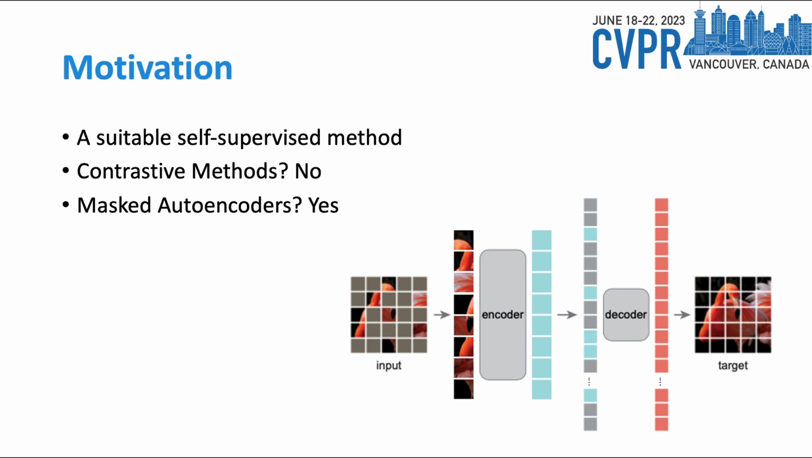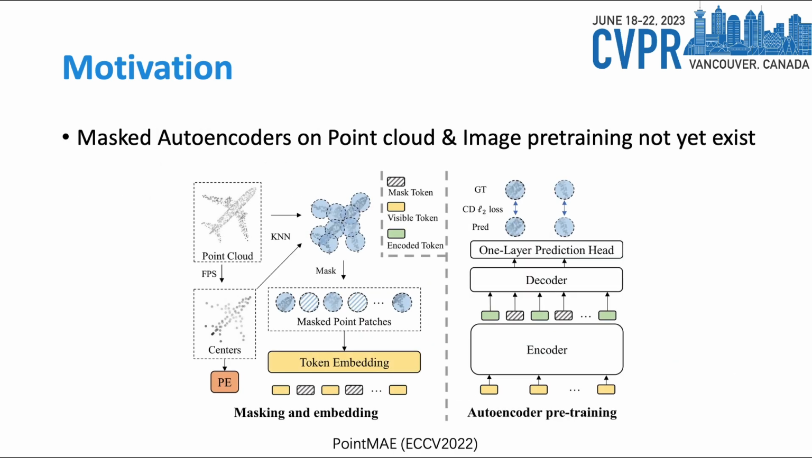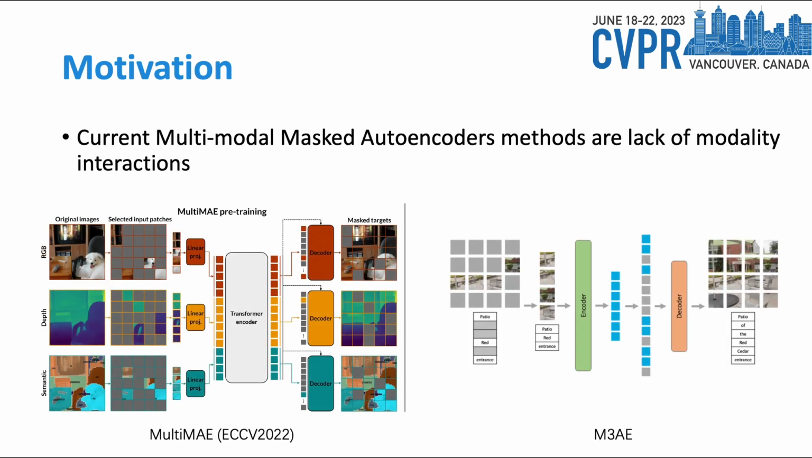The core idea of MAE is to apply a mask to an image and train an encoder-decoder network to reconstruct the original pixels. Although there exists MAE on image and on point cloud pre-training respectively, unfortunately there was no MAE performed on point cloud and image multimodal pre-training yet. And the current multimodal MAE methods kind of lack modality interactions. For example, in Multi-MAE and M3AE, they all mask out different modalities in a random manner and do not consider the correspondence of them.